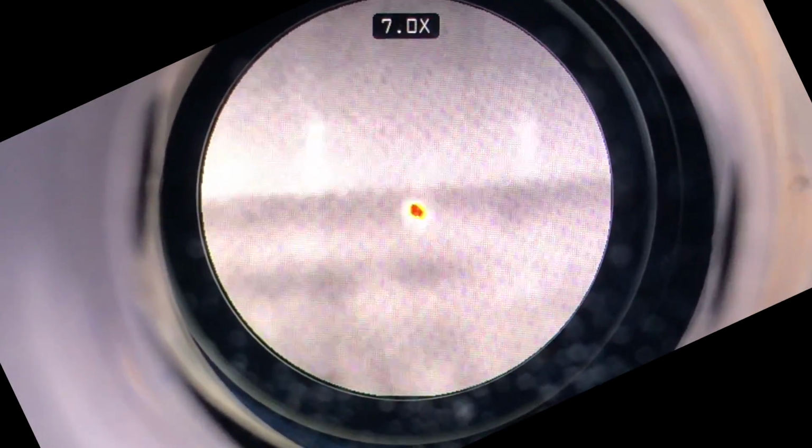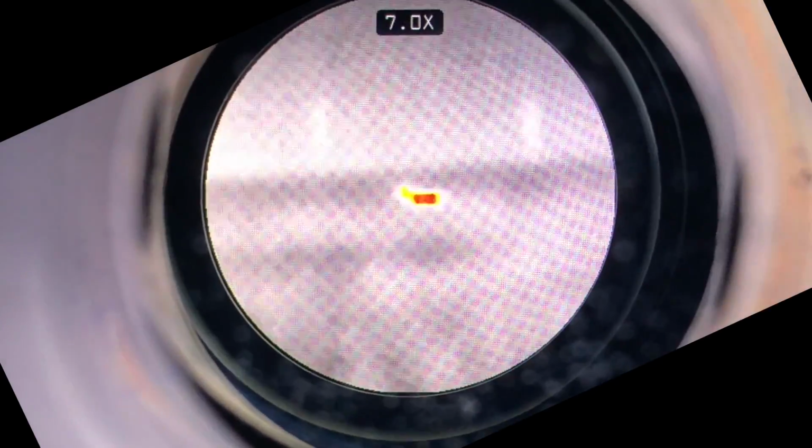And then finally, let's go to 7x zoom. See, you can see the two of them have moved away from each other a little bit. So naturally they'd be able to hear me speaking. But yeah, we've clearly been able to pick up a couple of rabbits.